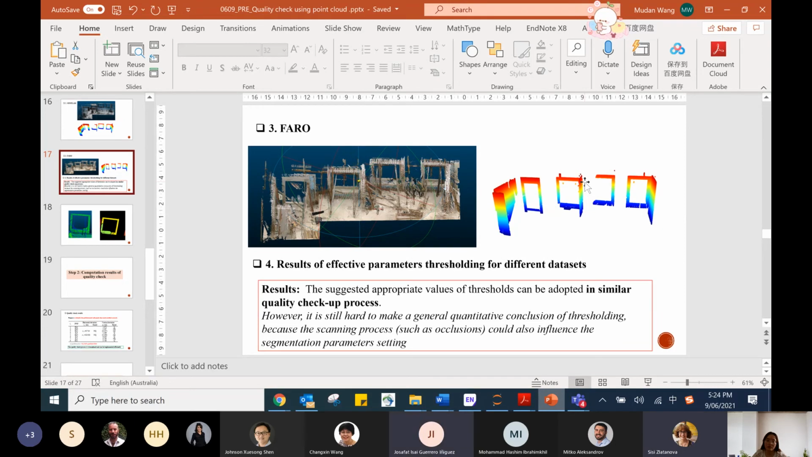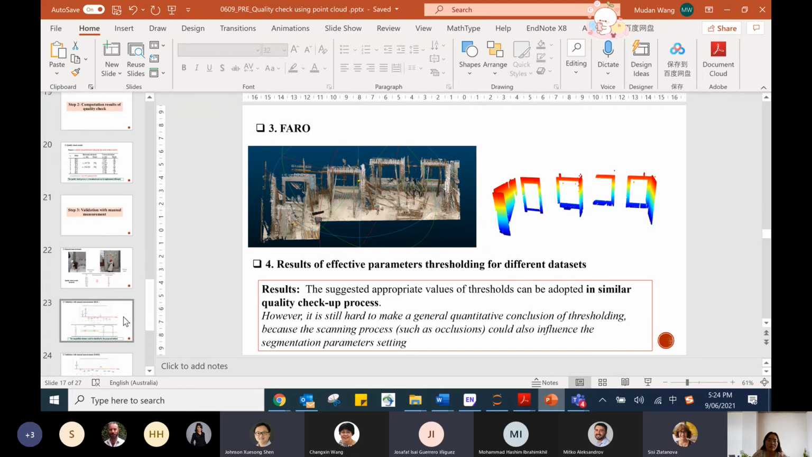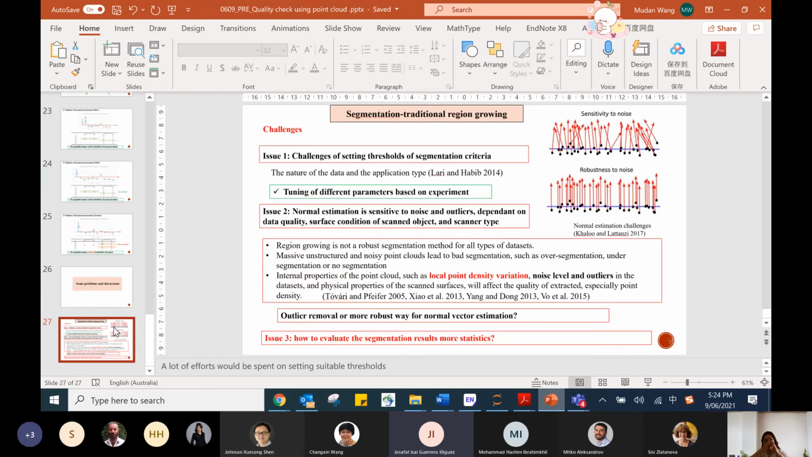Sorry. Yes, it's more related to the actual object you're measuring, because you say you have issues with the noise. And for the noise, I'm not sure. I assume a construction site is completely full of rubble and rubbish and everything.